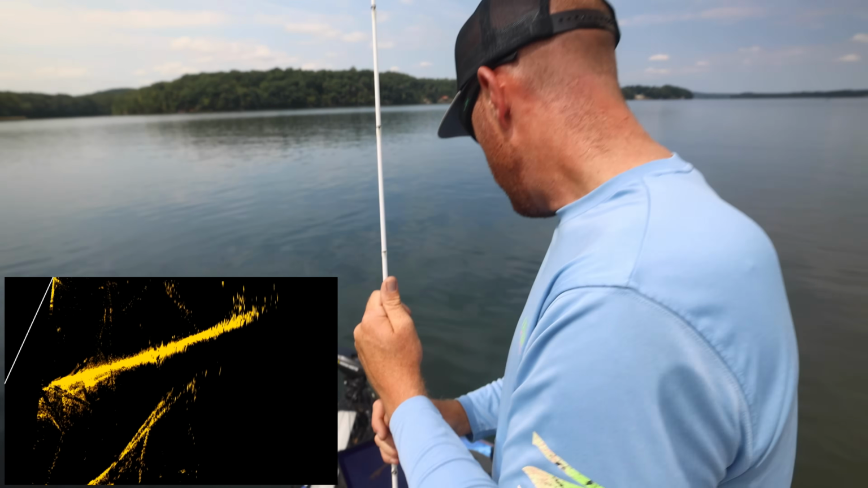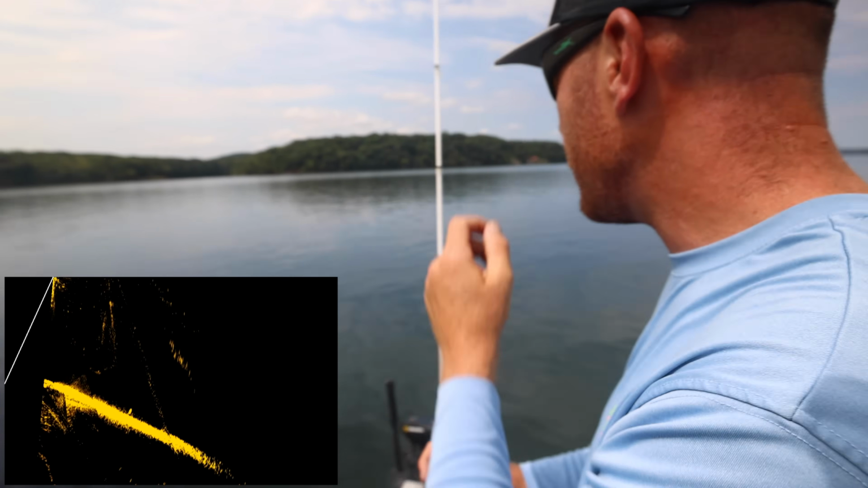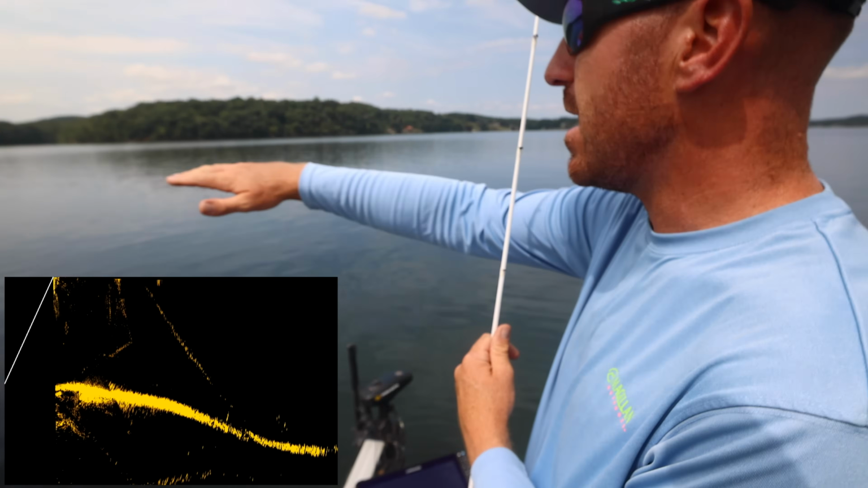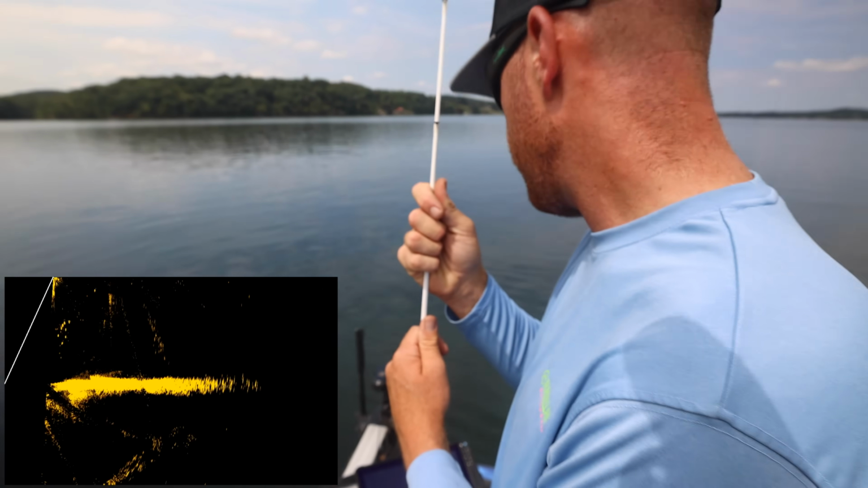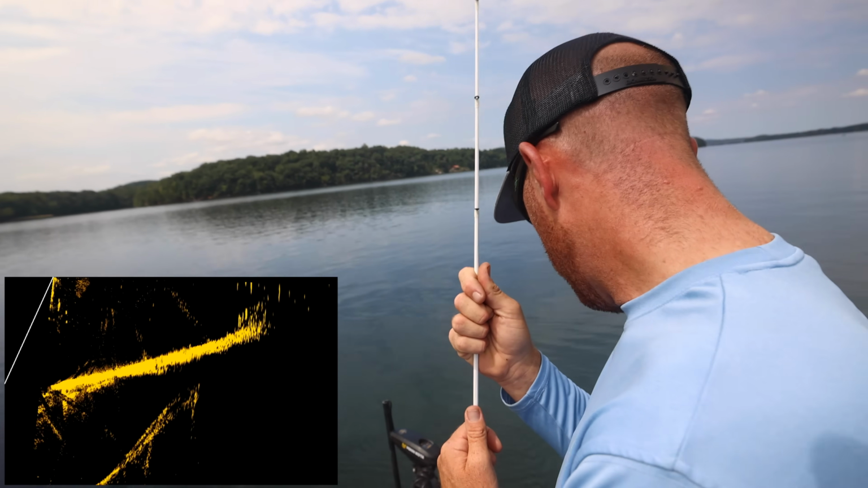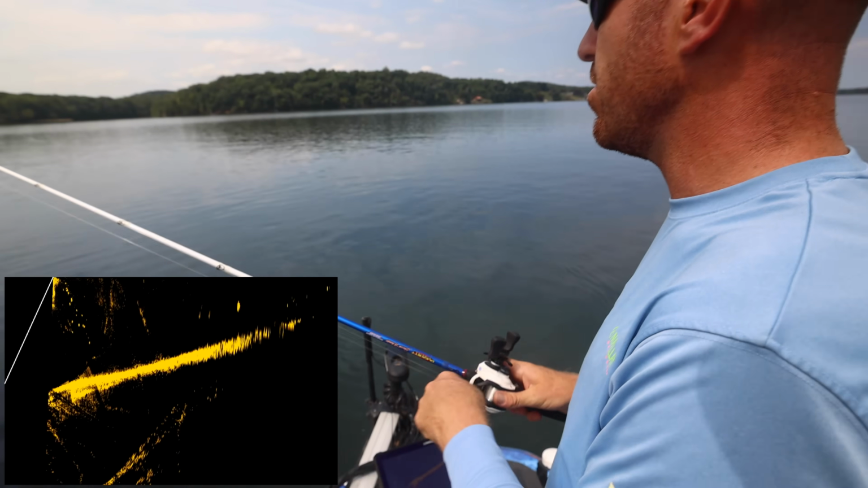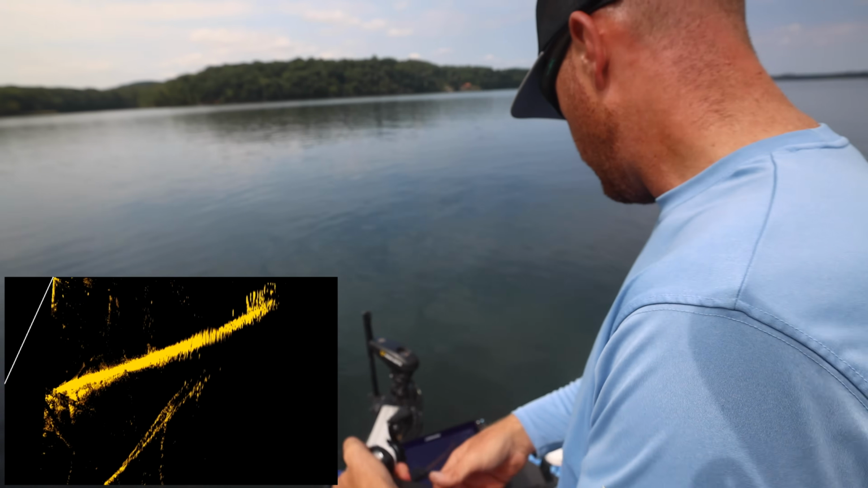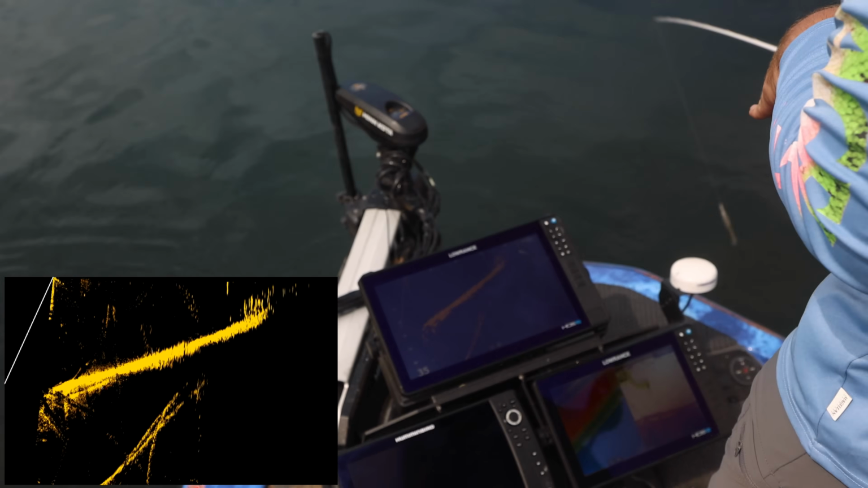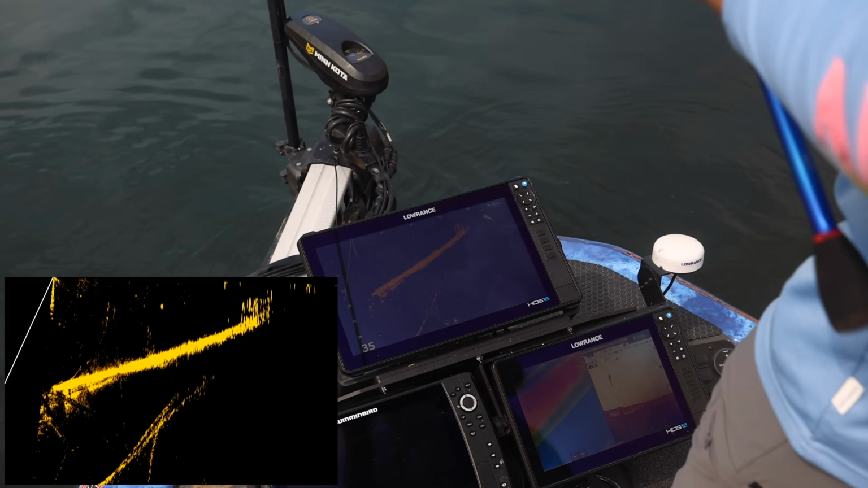All right, now that we're up here, I'm going to show you guys. Let's back off here a little bit. We're just sliding up here. There's a little grass edge. Let me back up because I want to show you, and we're not shallow, I'm going to say, but I'm shooting up there pretty shallow. You can actually see some fish right there on that edge. I'm just going to cast out there and see if I can.